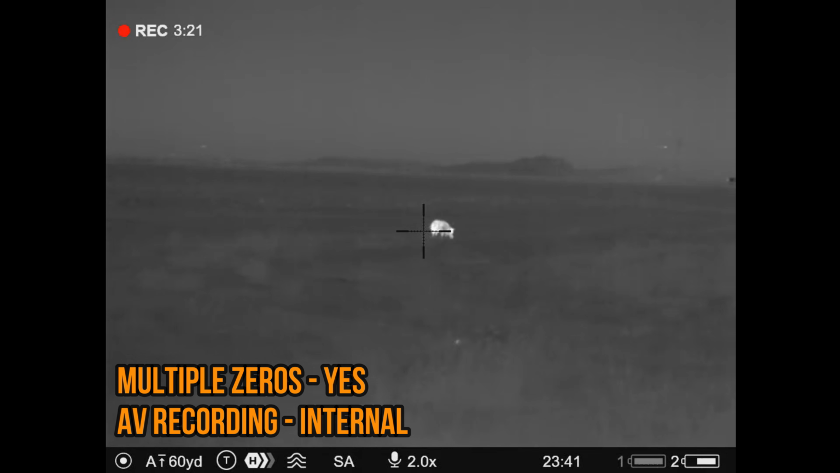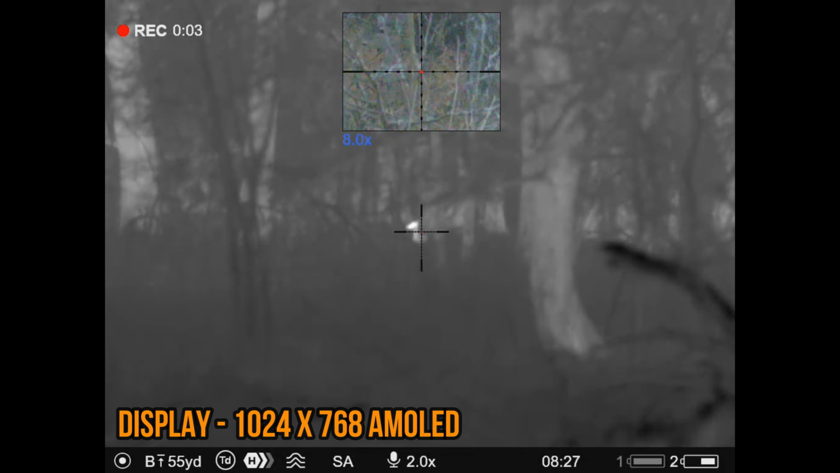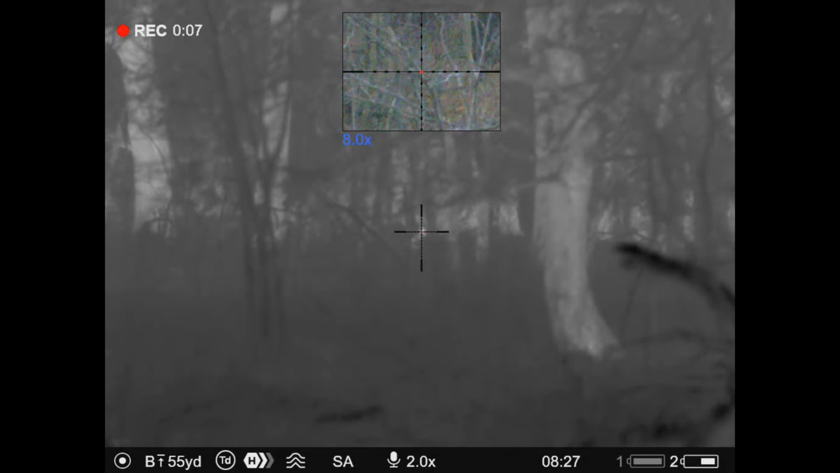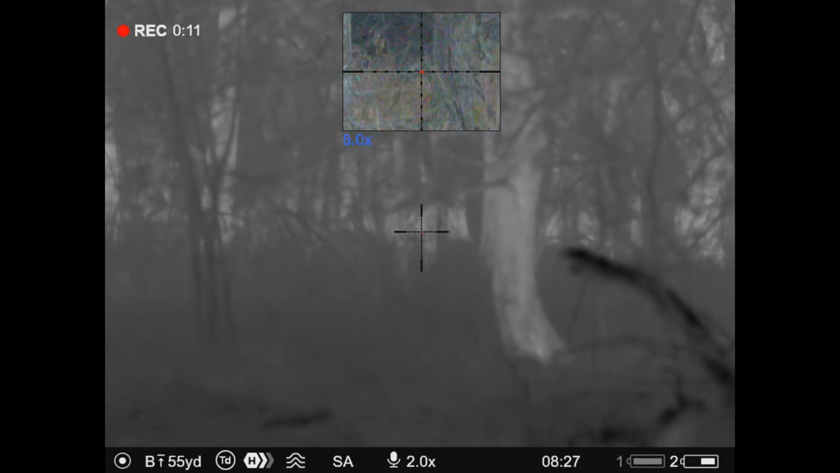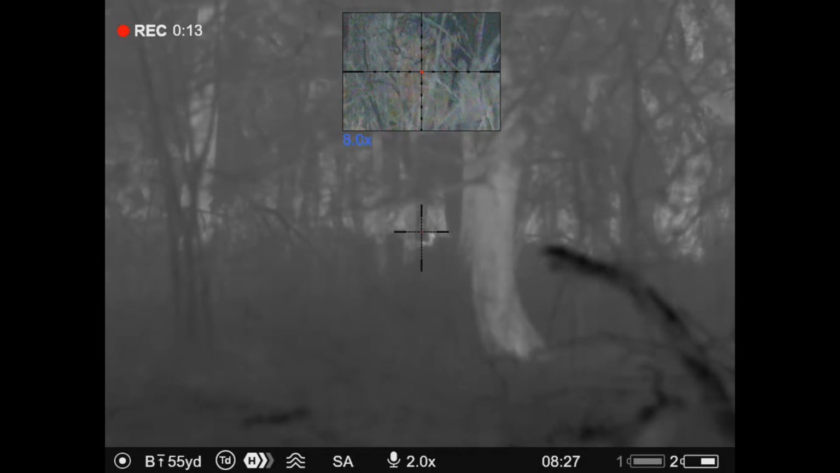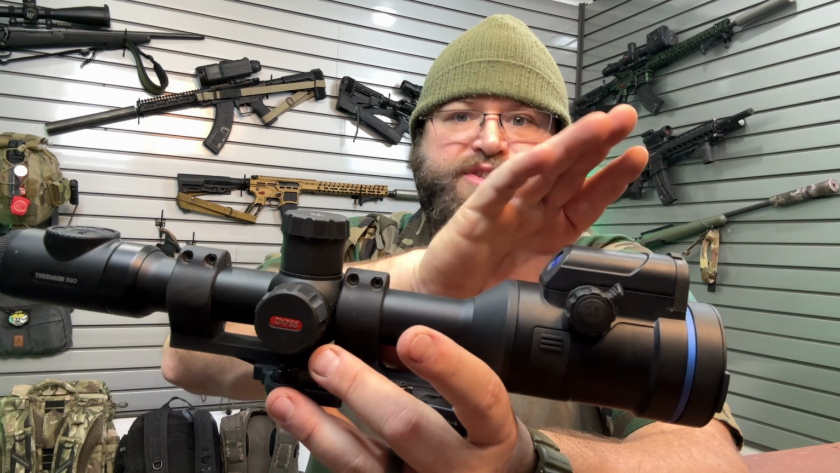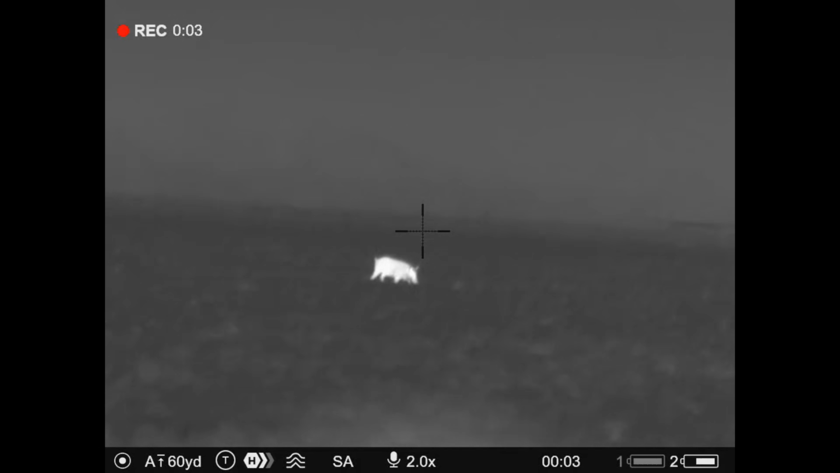The battery on this claims that it can run for about 6 hours, and my testing has shown that it's pretty close to accurate. The reason that this is 6 hours instead of the longer times that Pulsar advertises for the standard non-duo, either your XQ or XP, is because this is running this extra channel on top of the thermal channel also.